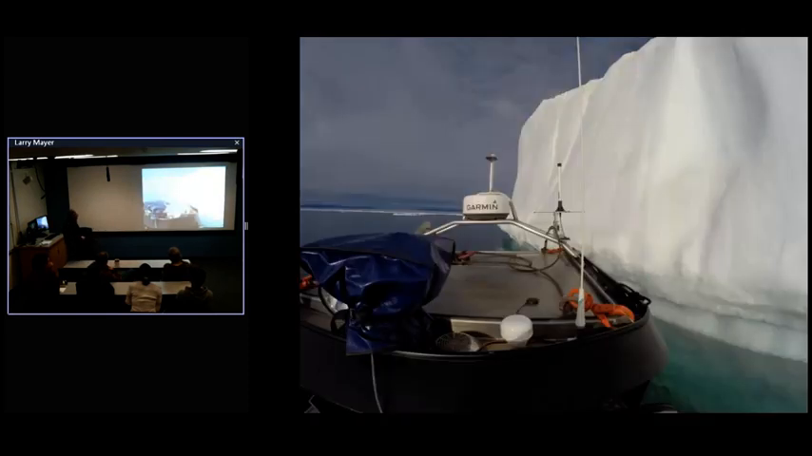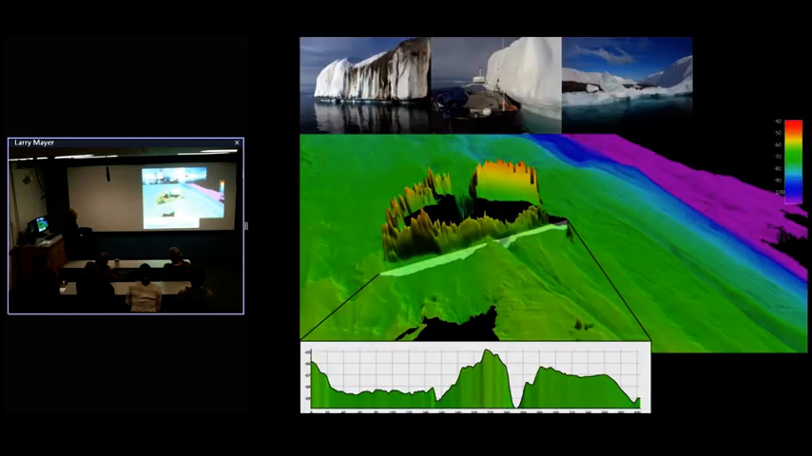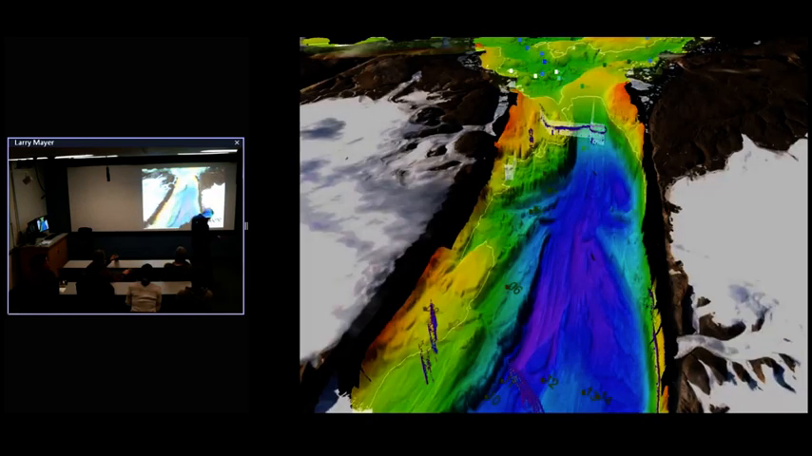But we really did get quite close to it, and we got a wonderful, nice survey of that grounded iceberg, and you can see the plow mark that the iceberg made as it grounded. It's really quite cool. Okay, so let me just end by saying this is one of the most wonderful experiences of my life, just in beauty and scientific interest.